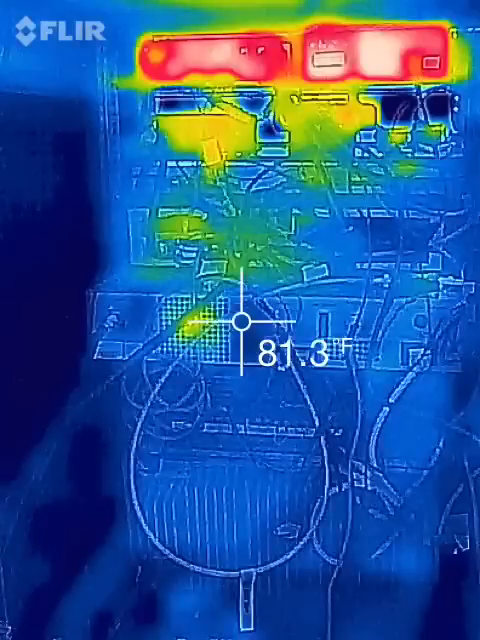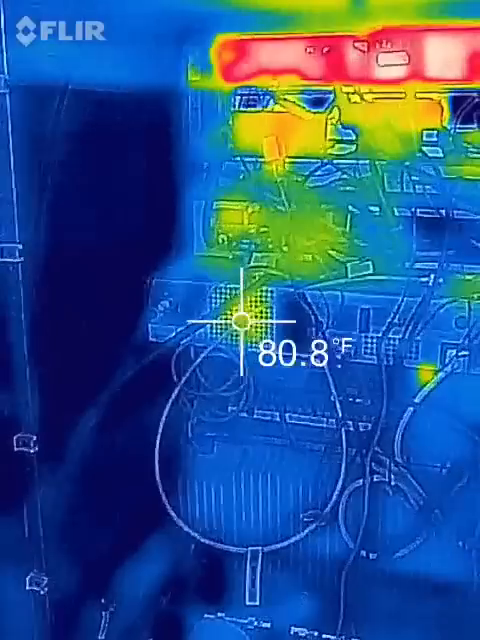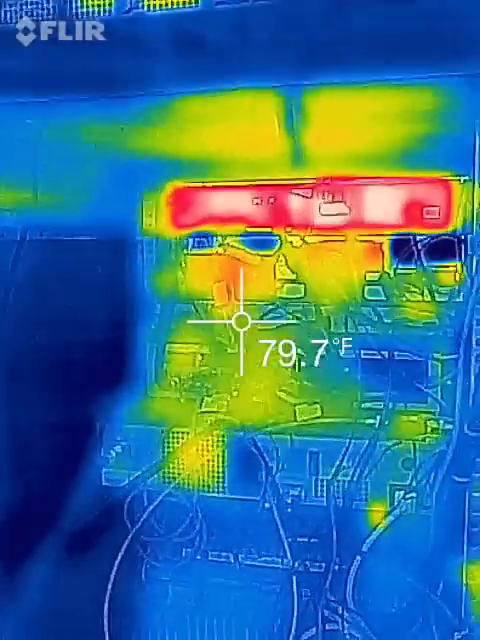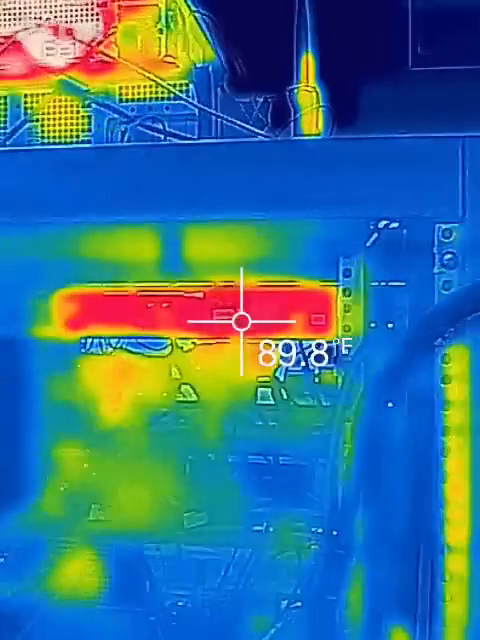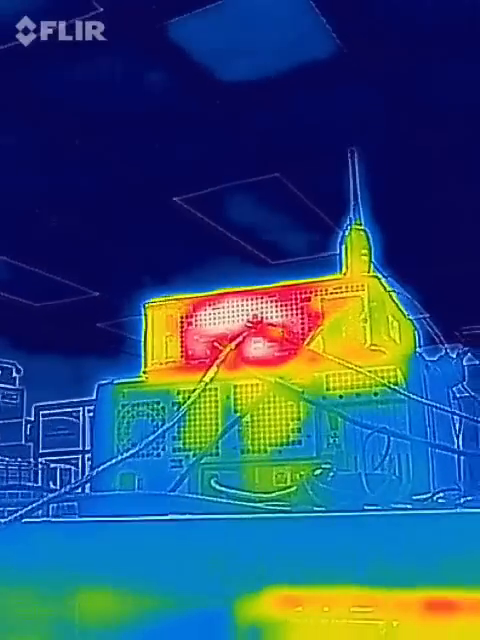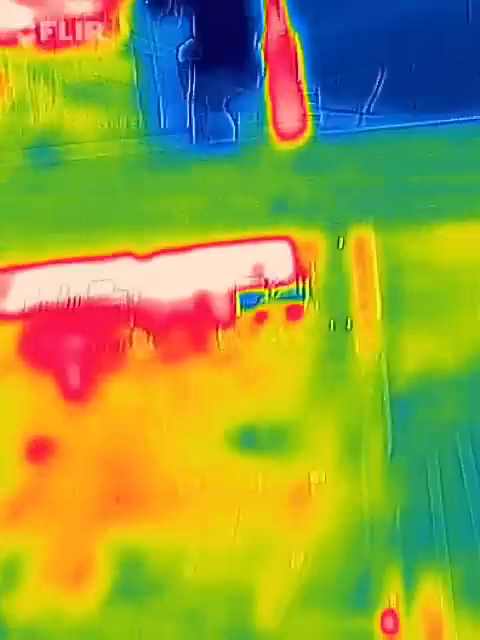Now as we look up, there's the GE backup repeater that's not on. There's the DR1. We'll calibrate again. And you can see the exhaust fan is warmer than the rest of the radio. There's the ICOM repeater. And we've got the link radio there, and there's the back of the power supplies. And then of course up here you can definitely tell which computer is being used and where the output exhaust is.